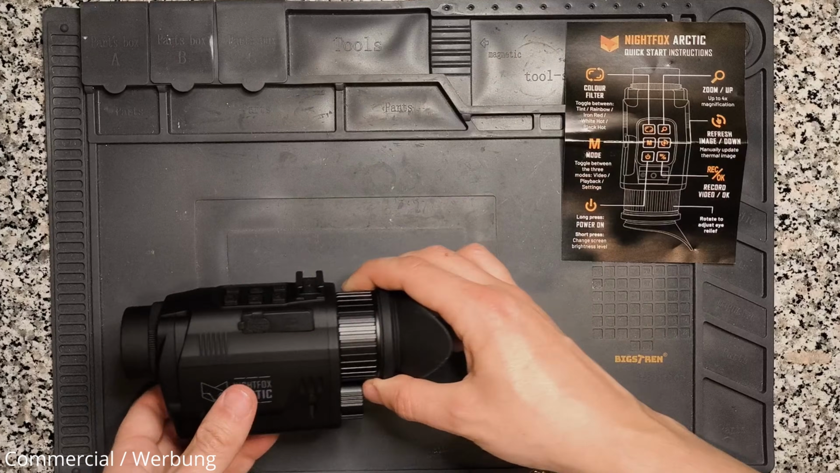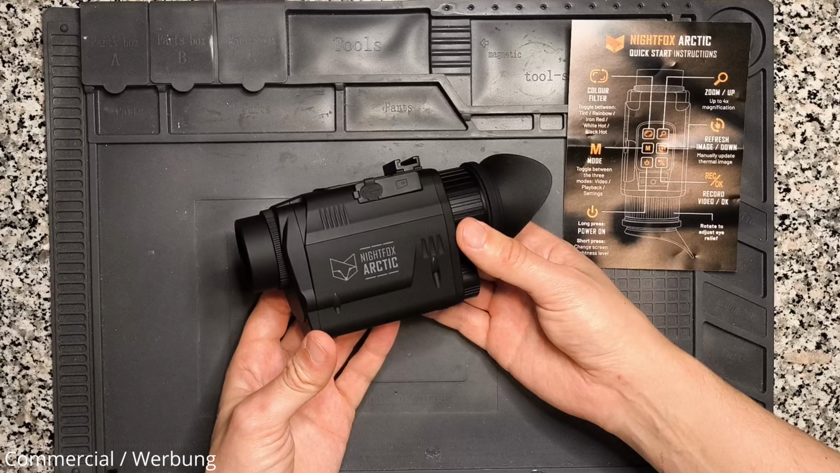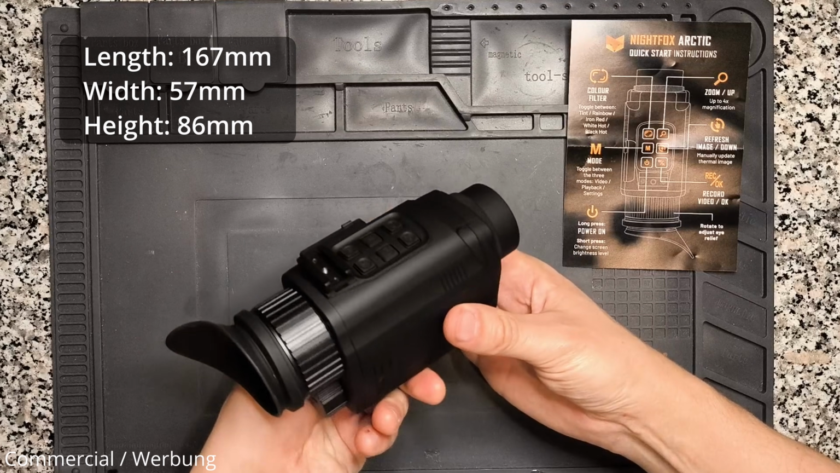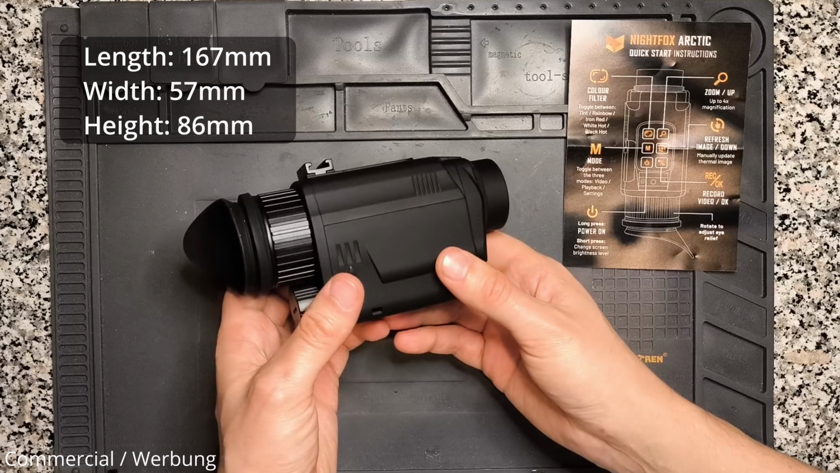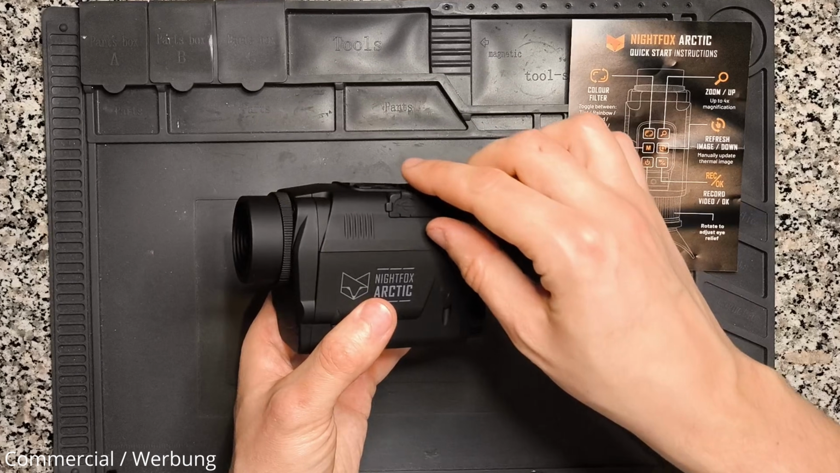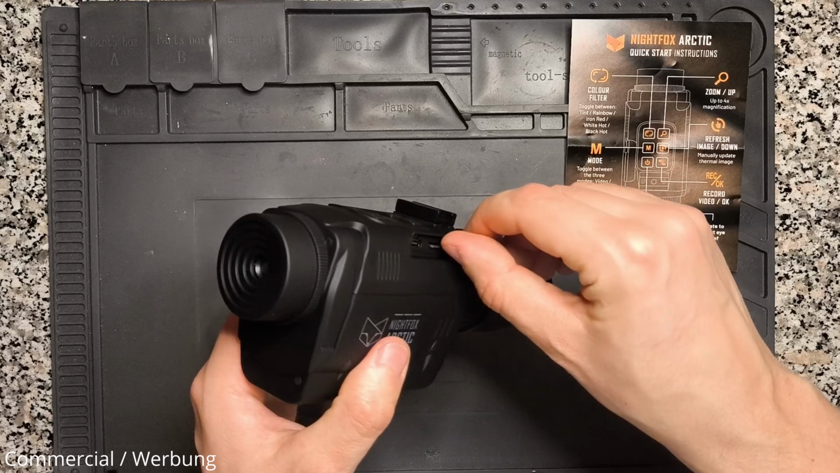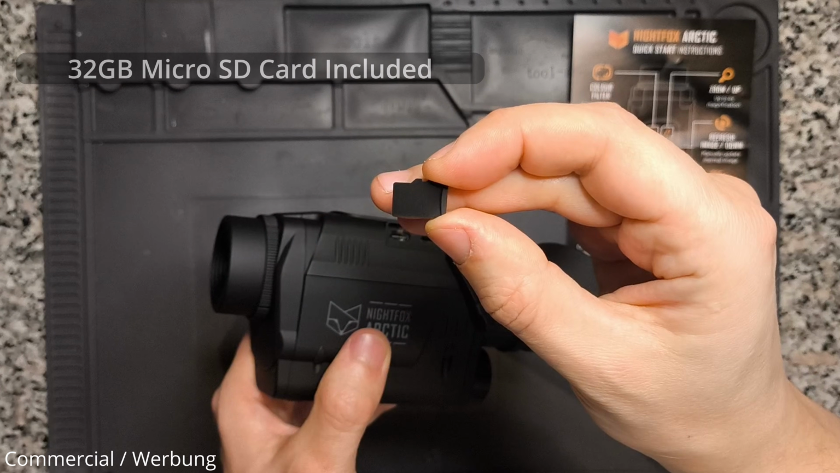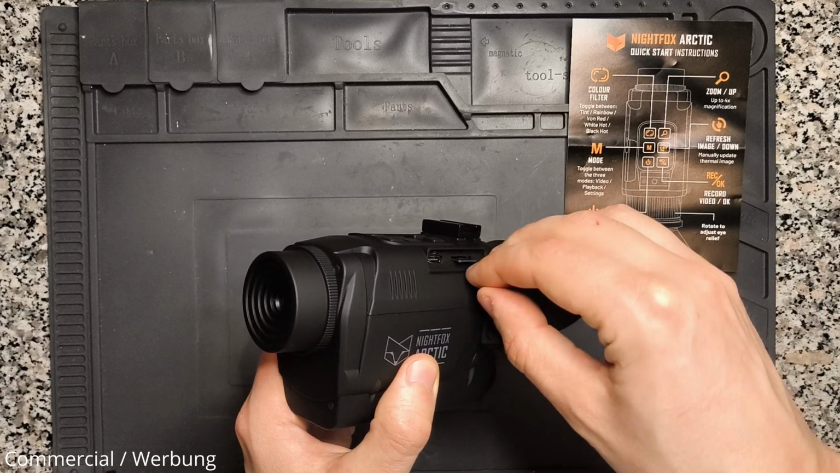Getting your hands on the Arctic for the first time, you will notice the pleasing, slightly rough finish on the surface and the not so small dimensions of the device. It's not particularly compact, but feels sturdy and leaves a trustworthy first impression. Both charging and microSD card port are hidden behind a protective, rubber cover. I like Nightfox adds a 32GB microSD card, which comes pre-installed in the gadget, so you don't have to buy one extra.